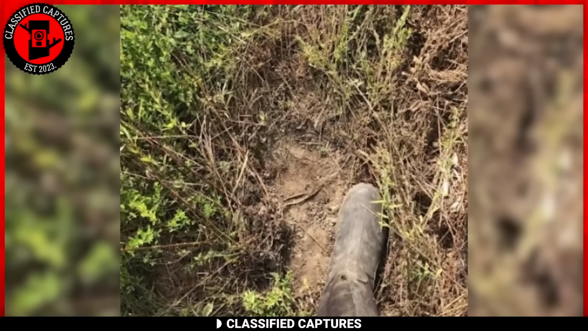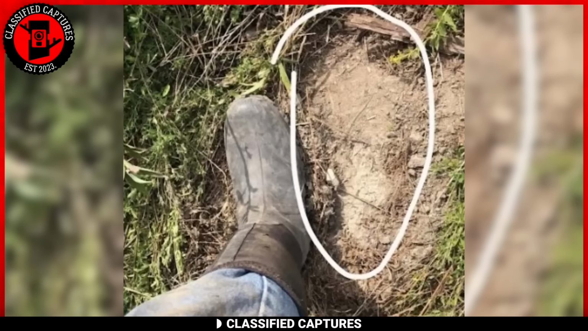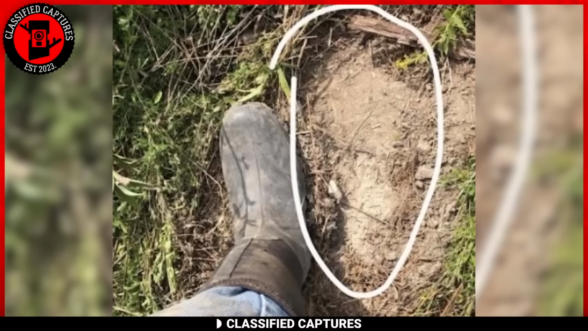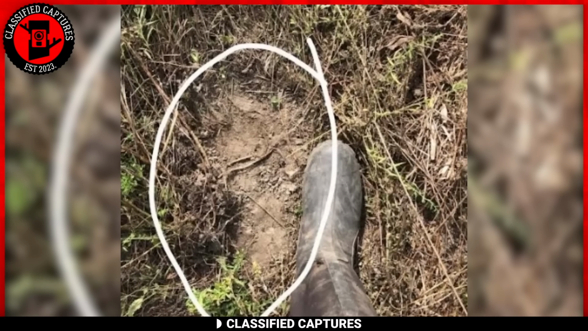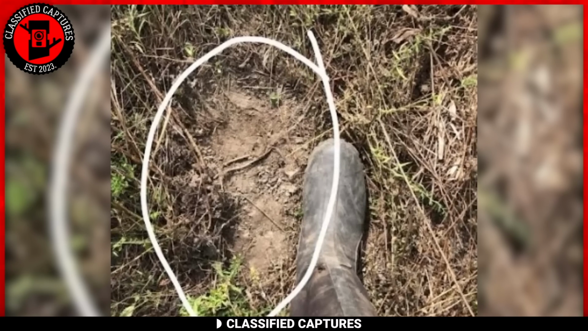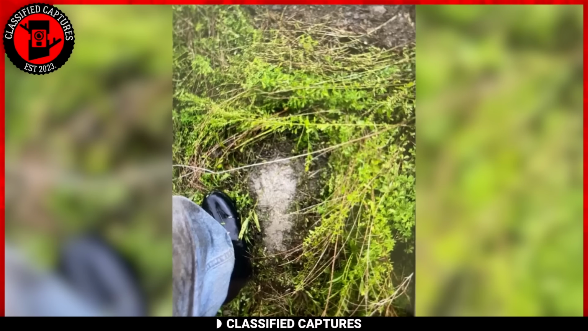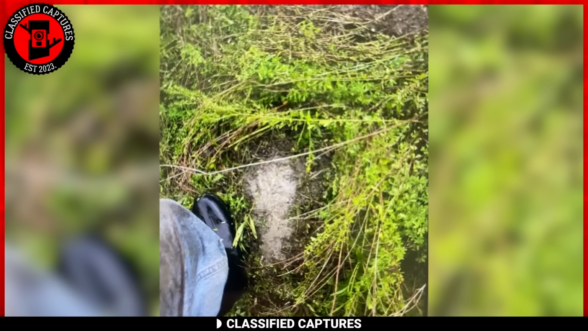It all began with strange vocalizations echoing through the lush green lands, a haunting combination of howls and growls. Intrigued, the man decided to follow the eerie sounds. His journey led him to a set of enormous footprints in the mud, tracks that were far too large to belong to a human. The discovery added an extra layer of mystery and intrigue to the situation.